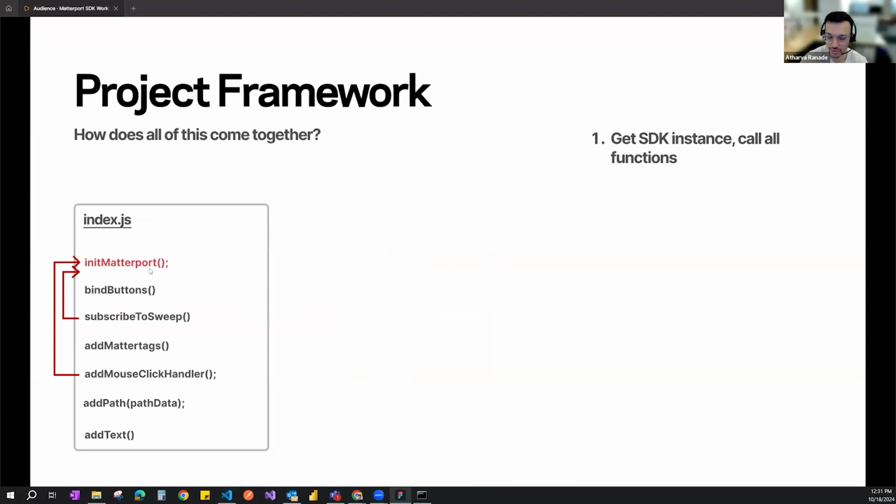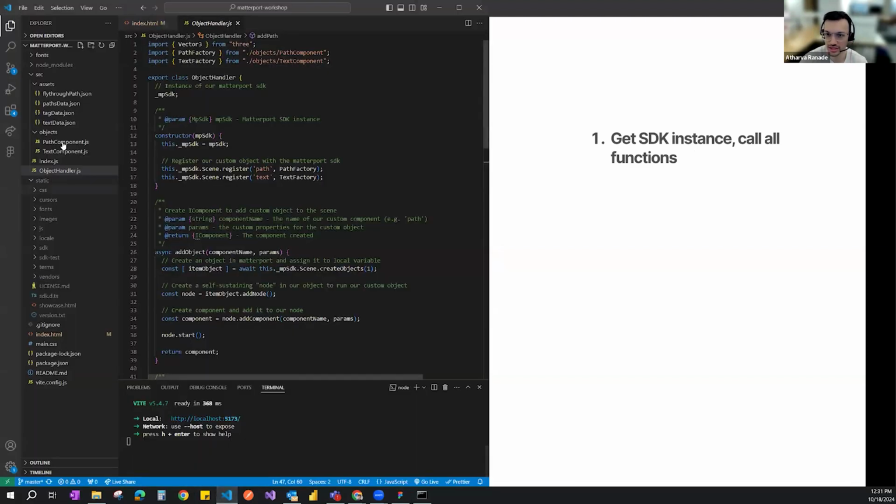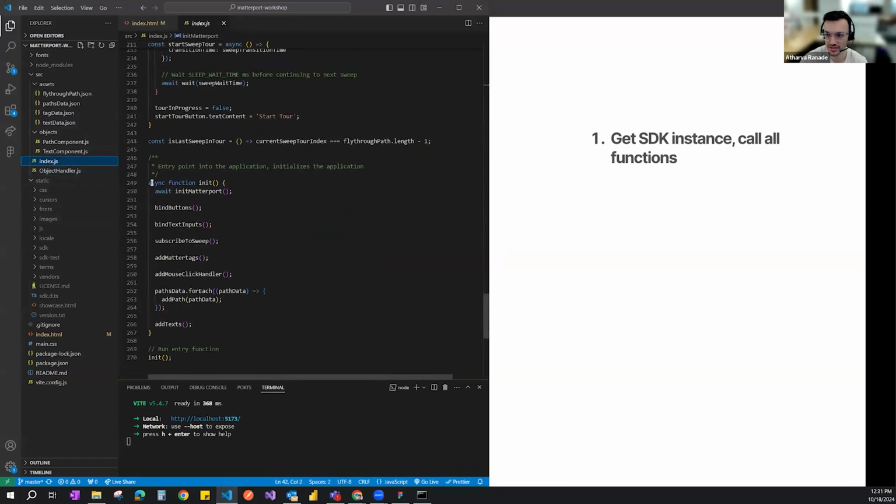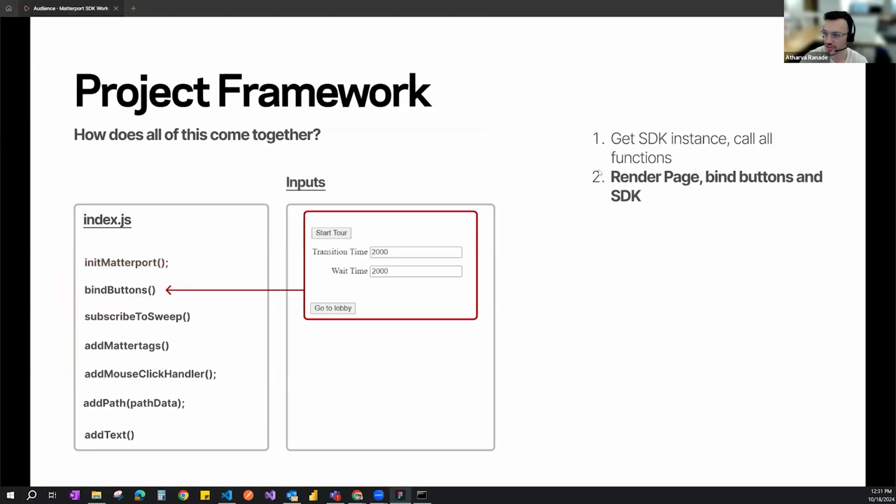So when we do init Matterport here, in the index.js file at the bottom, we have all of these functions that are called. So I'm just going to go over how each of these come together. First you get the instance, and second you're binding the buttons. So we have these buttons that are set up in the web environment, and we're binding them together. So that's step 2.